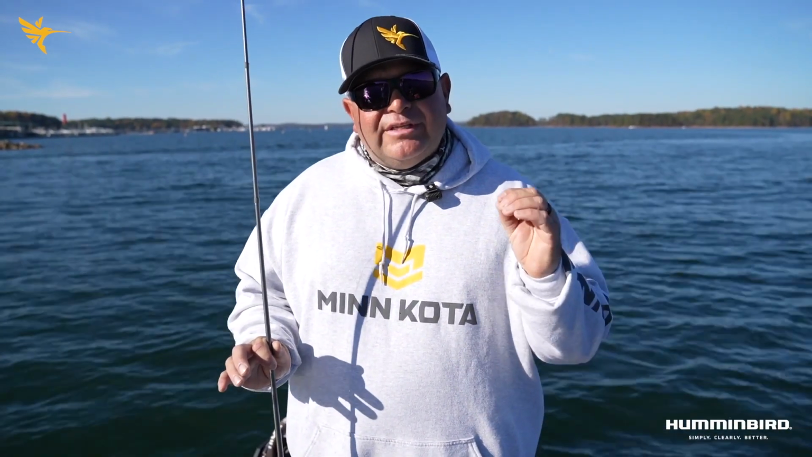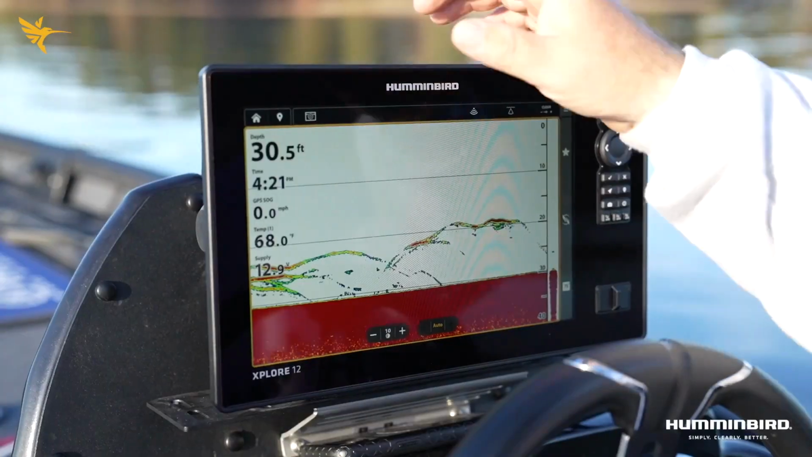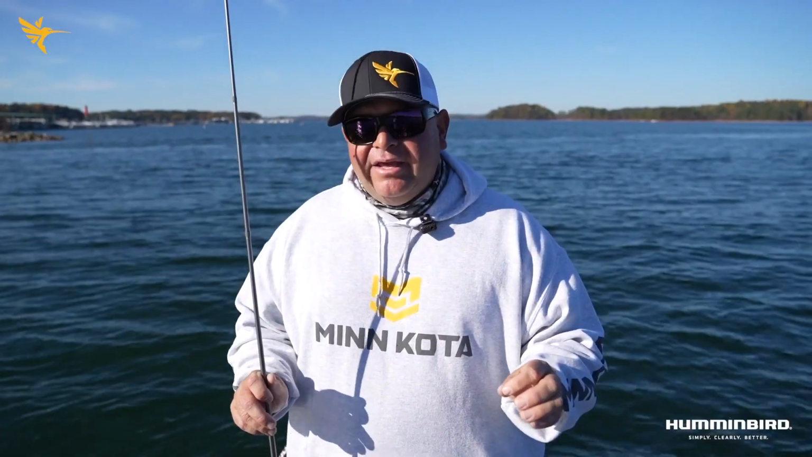The beautiful part of this is that right out of the box, this forward-facing sonar is very easy to use. I've not made any adjustments to it as far as contrast and sensitivity and things like that. Right out of the box, very user-friendly, and that's what we wanted. We wanted a transducer that the consumer can take right out of the box, get out on the water, and have an enjoyable time. When we get out here on the water, that's what we want to do, and that's what we've achieved.